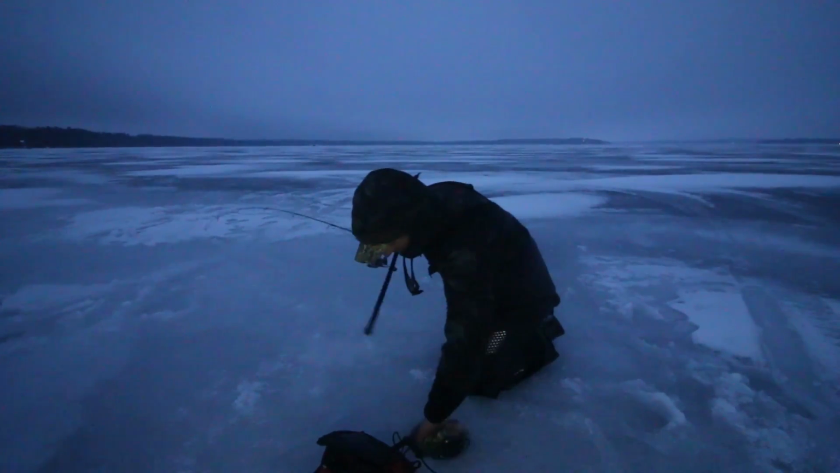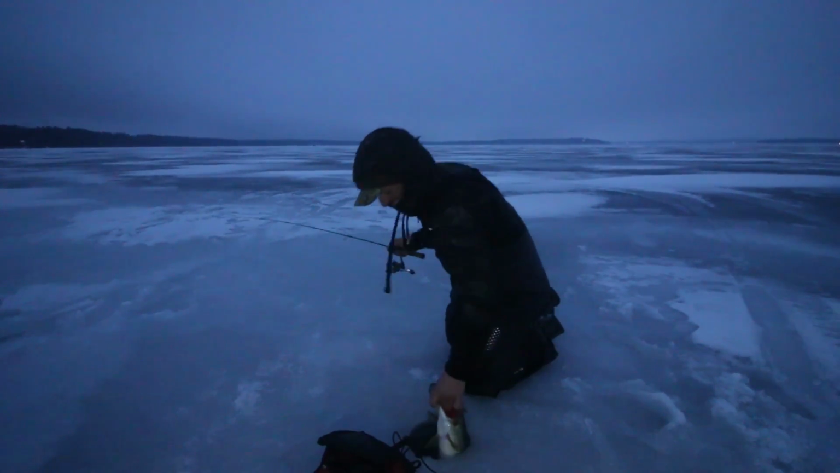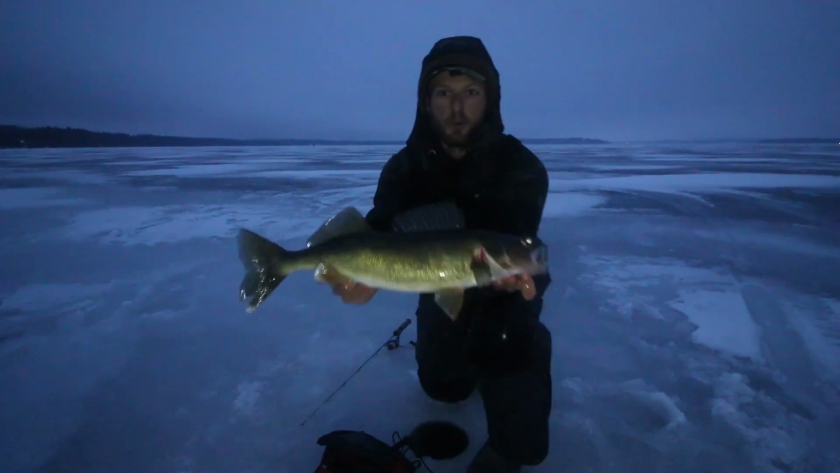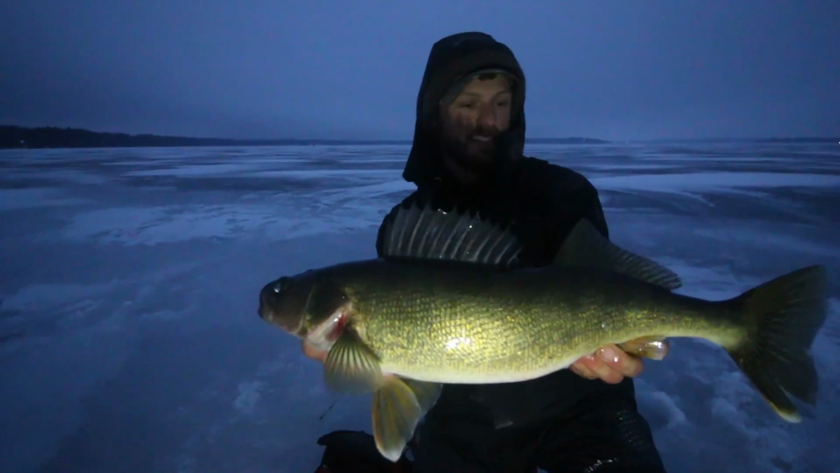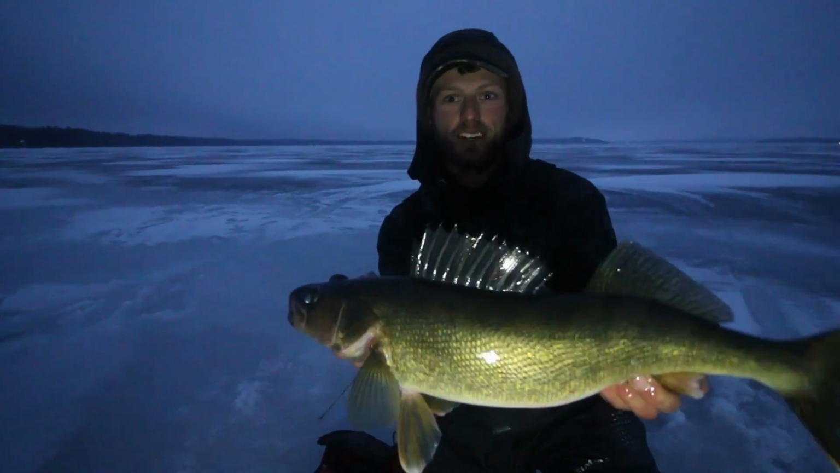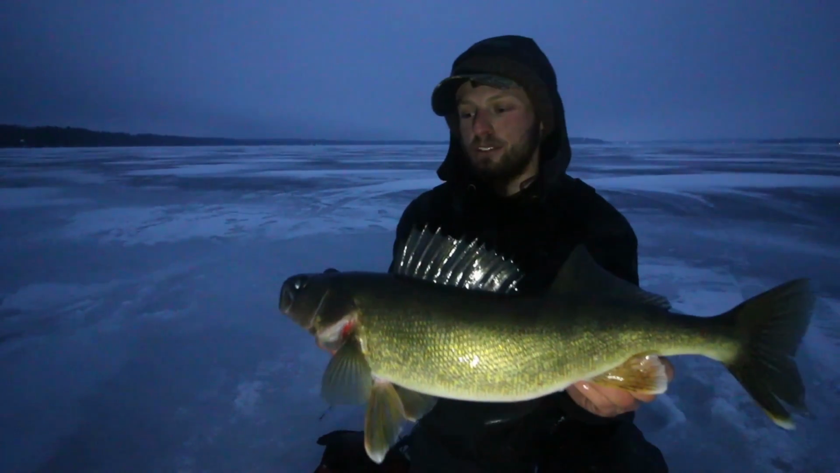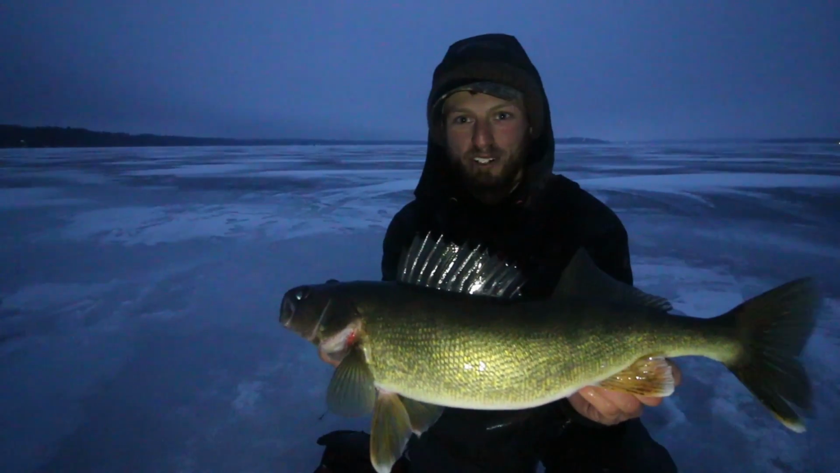Look at that. Oh yeah. Look at that one. That is what we're out here for. That is a quality Hayward walleye right there. Just smoked that Castmaster. It's been a phenomenal day out here. That's kind of the one bite I was hoping for to close out on.